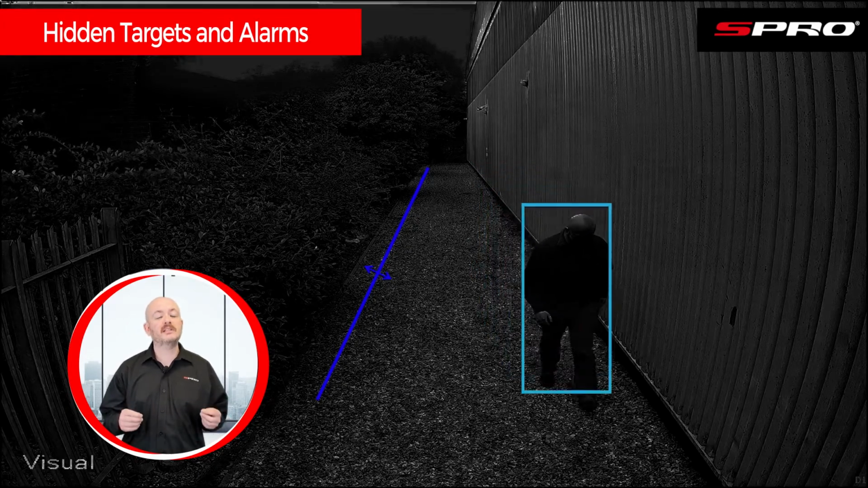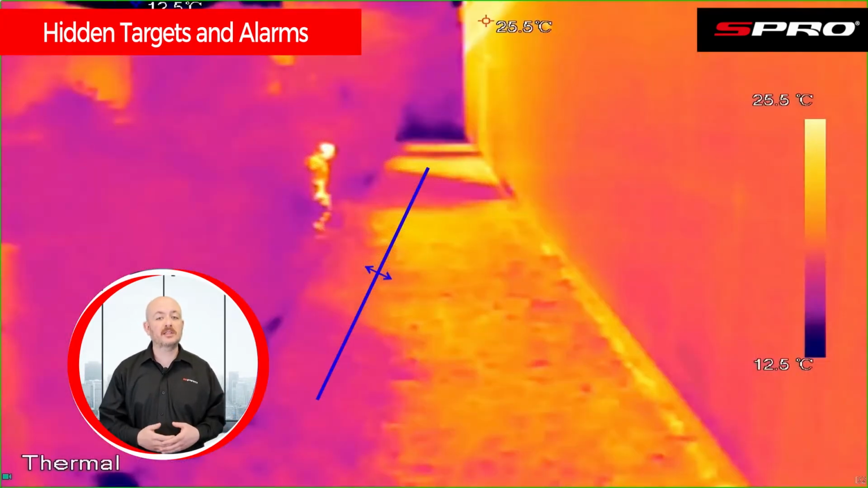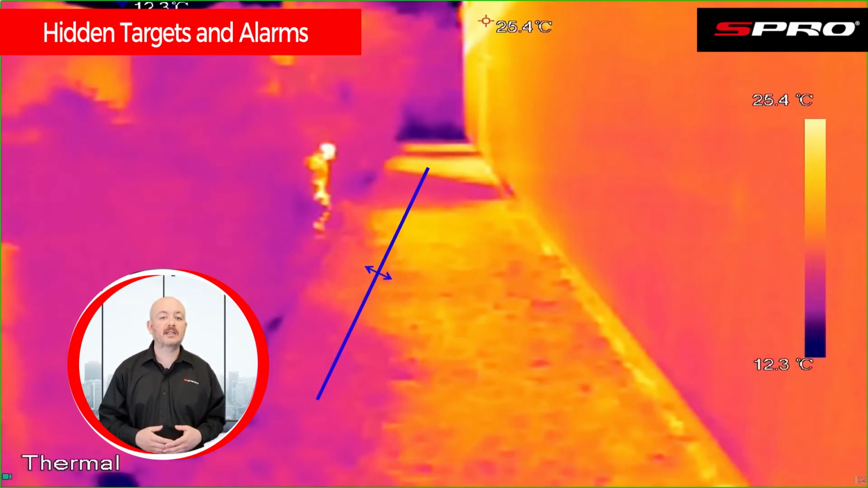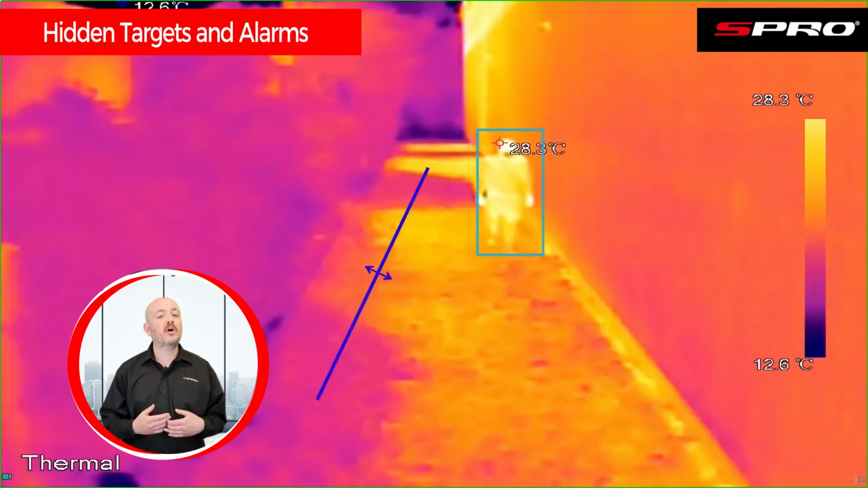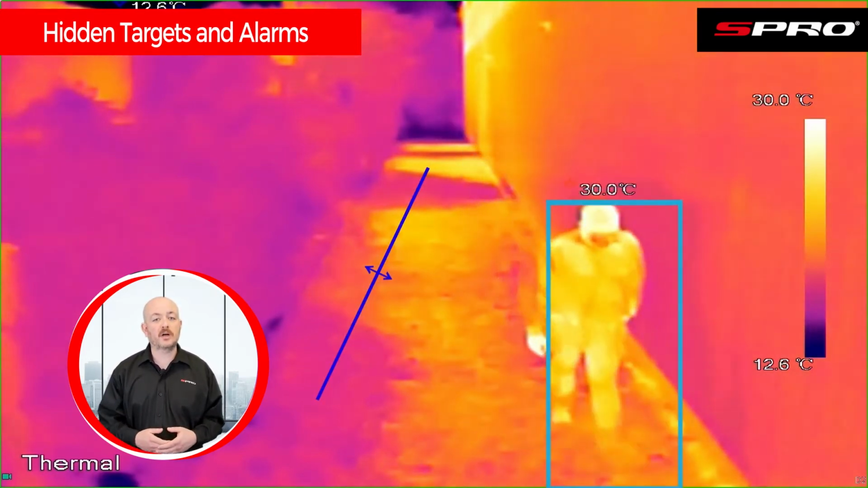But let's switch now to the thermal camera. Now, thermal cameras cannot see through solid objects, but they do make spotting targets in environments like this one and facilitating more accurate alarms a lot easier. The target's heat signature immediately gives them away and makes it obvious exactly where they're hiding. You'll also notice that in this example, the target emerges from the bushes, and when the target approaches the tripwire, they are detected long before they even get to it, meaning the alarm is triggered when the tripwire is crossed.